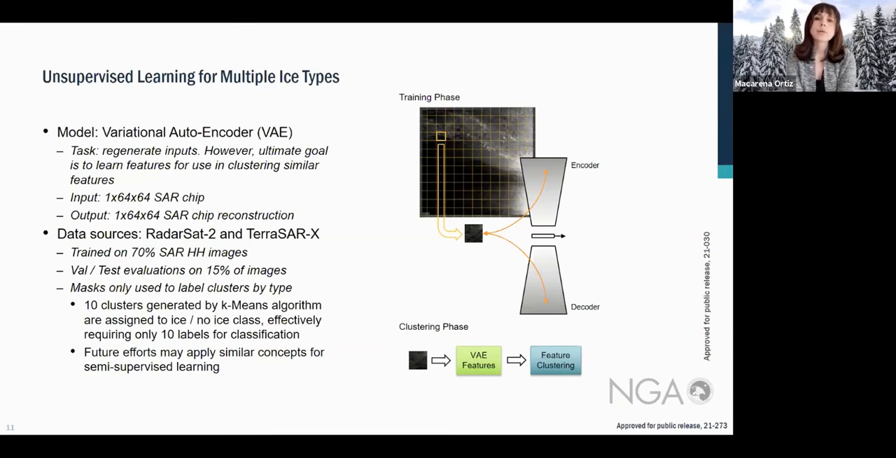The features coming out of the variational autoencoder were fed into a clustering algorithm in which we decided there would be about 10 labels just to start. And we did this for both RadarSat-2 and TerraSAR-X images, and we'll see them in the next slide.